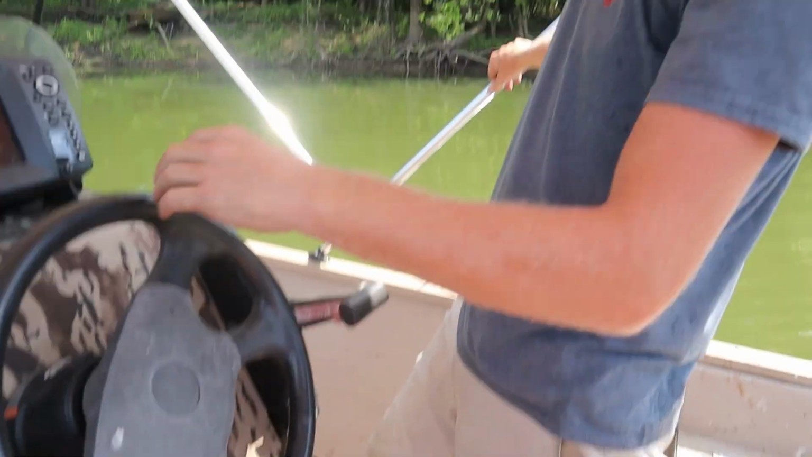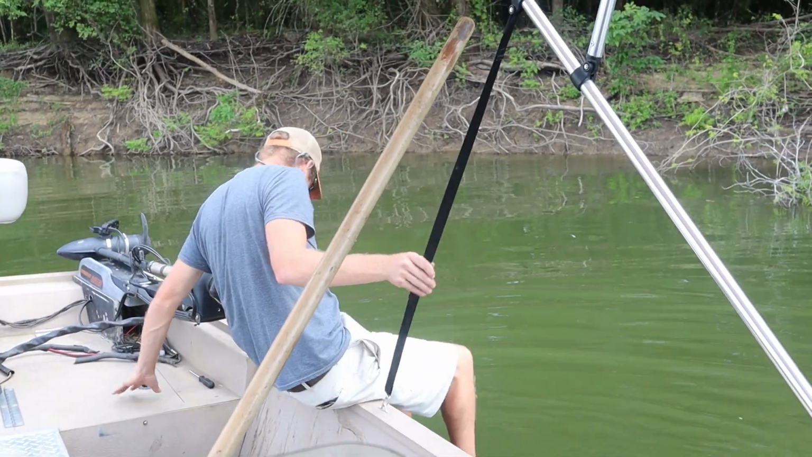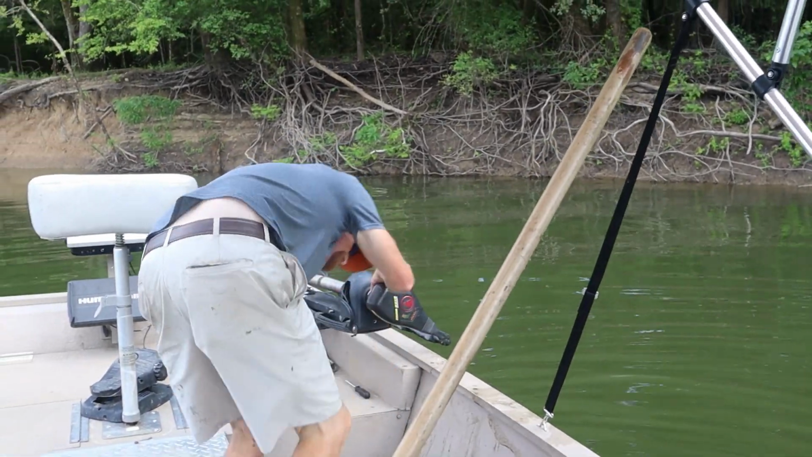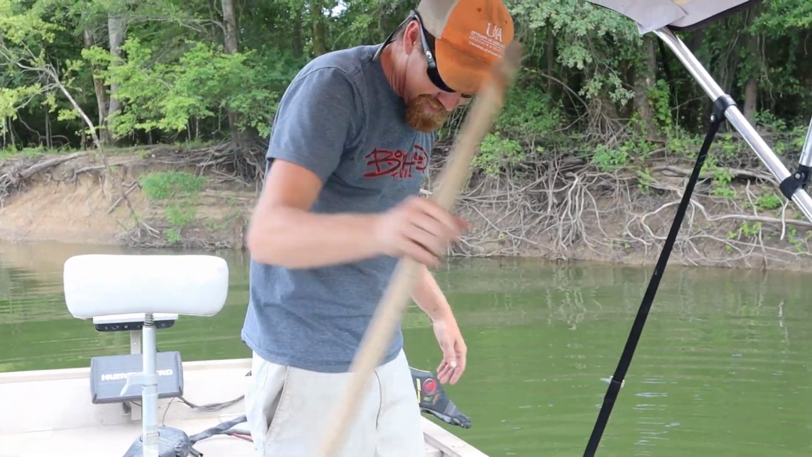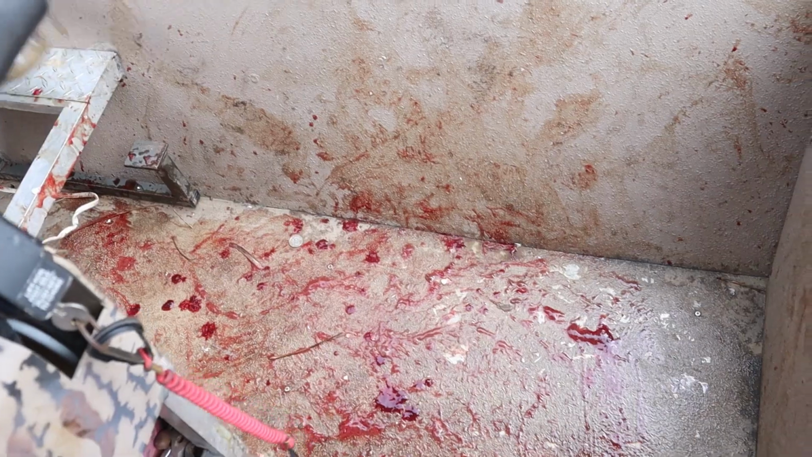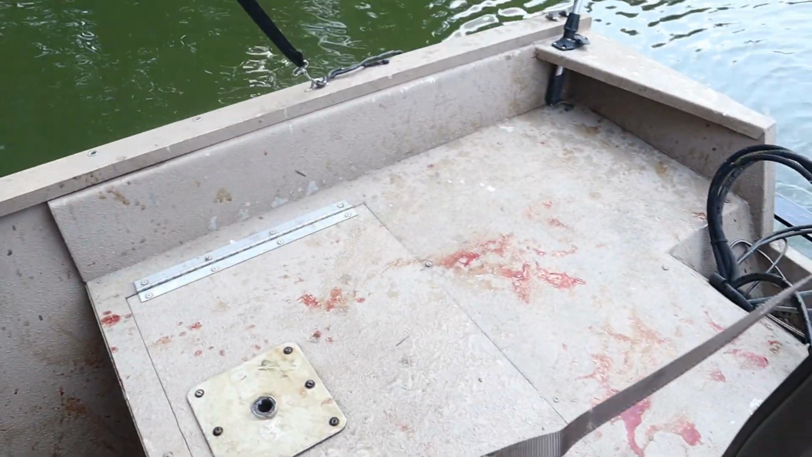Unfortunately, that'll happen from time to time. Oh, what a mess. Unfortunately, that's the downside of doing this. That'll straight up ruin a boat. Good thing I don't have carpet. Good old fresh water to take care of that. But that's gonna be slick.